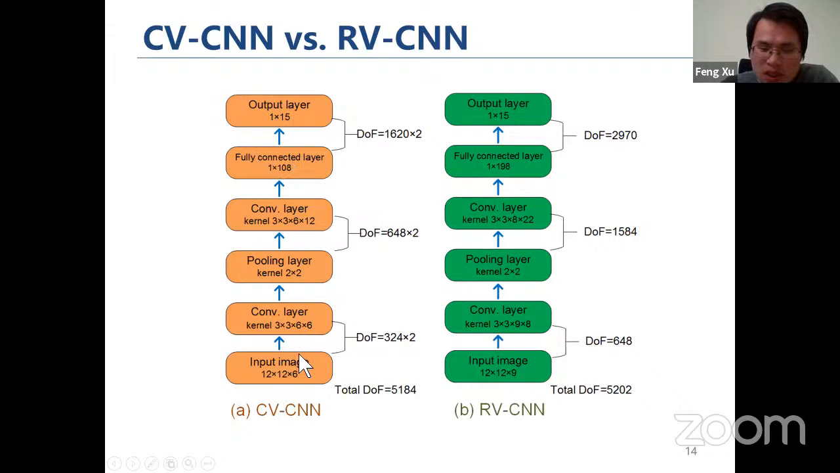For that, we treat each complex channel as one complex number, which means they have to be computed together in the complex domain. For these two networks, we specifically designed the structures so that the number of layers and the number of tunable parameters are very close to each other.